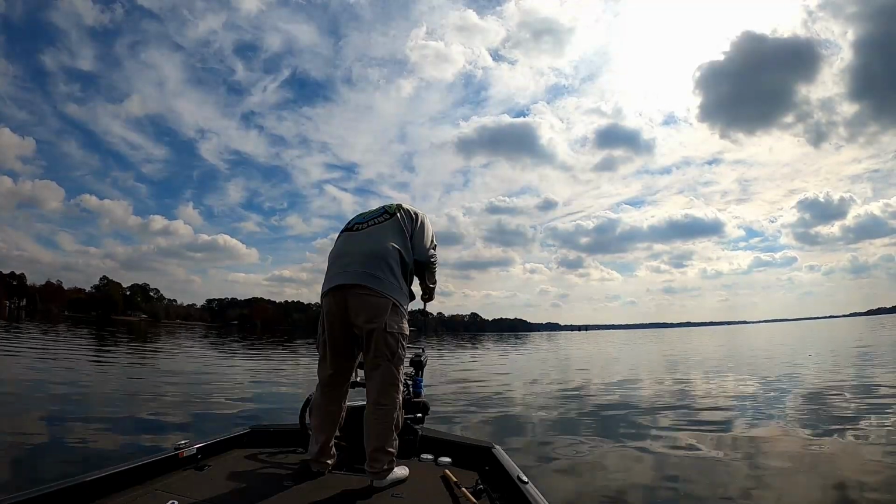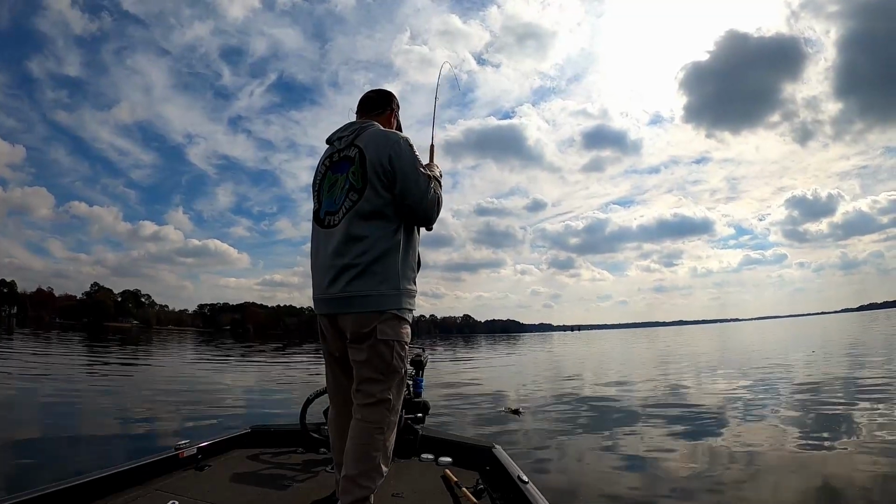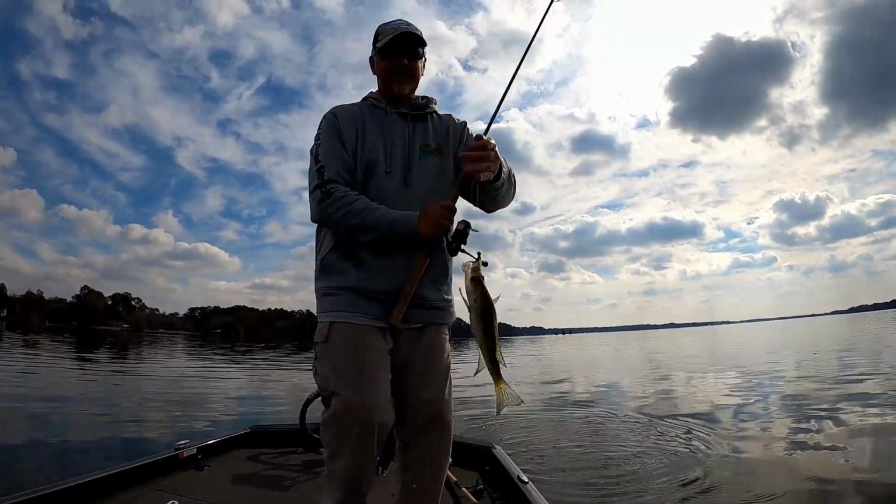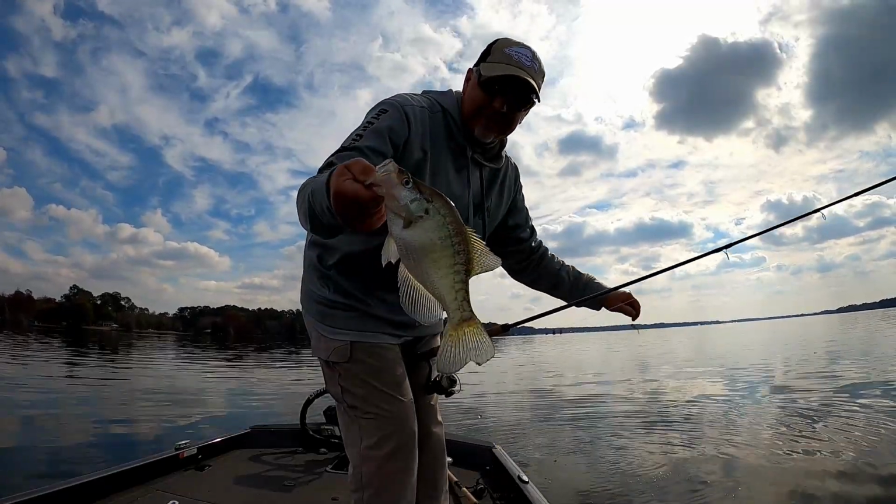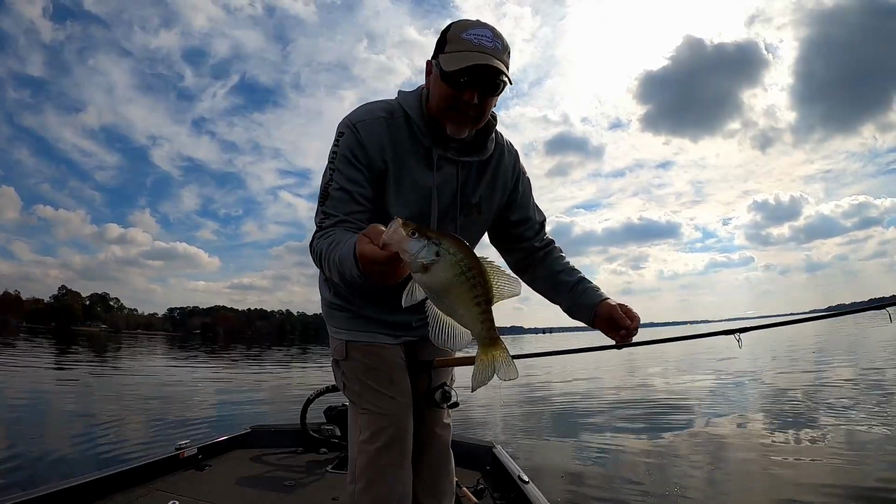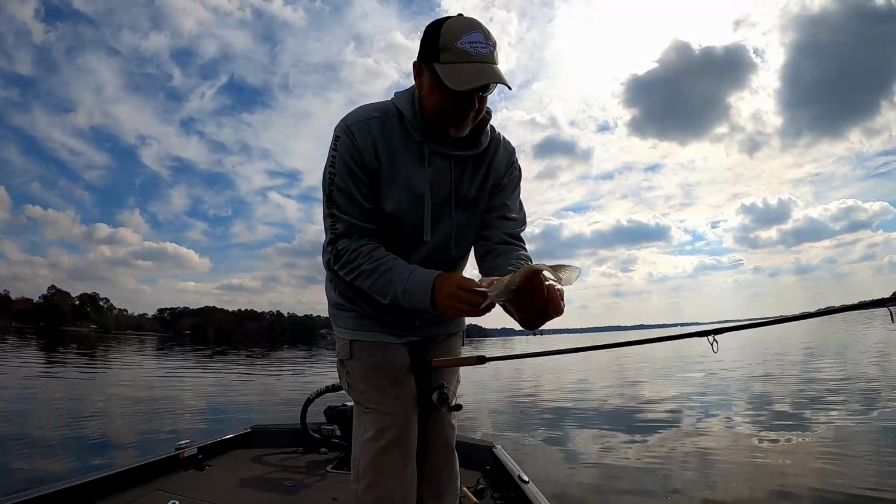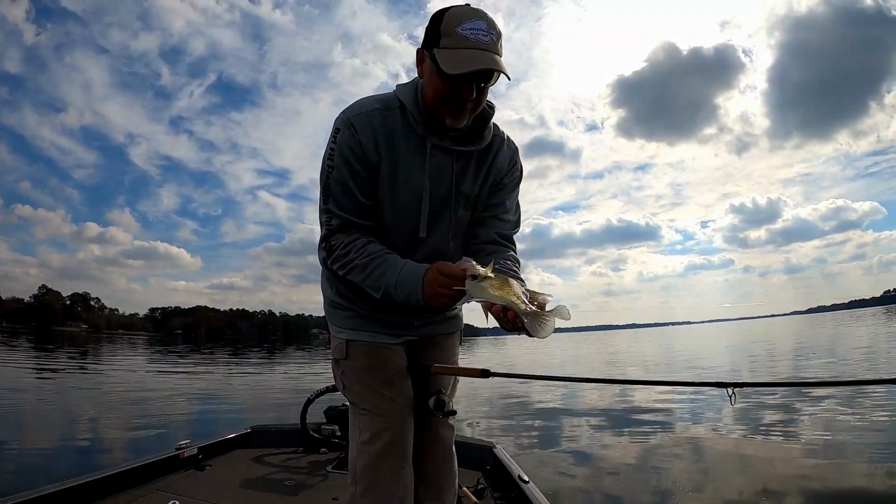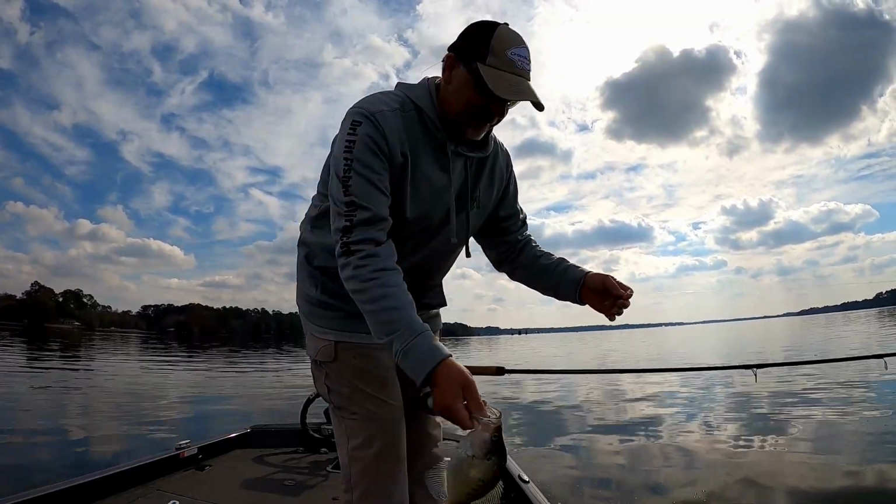Come on, baby. Good thing. Oh, there he is. Oh yeah, look at there, guys. Got me another white crappie. These white crappie are just suspended, sitting still. They're like loners. Sometimes there'll be two or three of them together, but how about that? That's just so cool since I've never caught one. I know you guys probably don't think so, but if you've never caught a white crappie and you don't have them where you live, it's actually kind of cool to catch one.